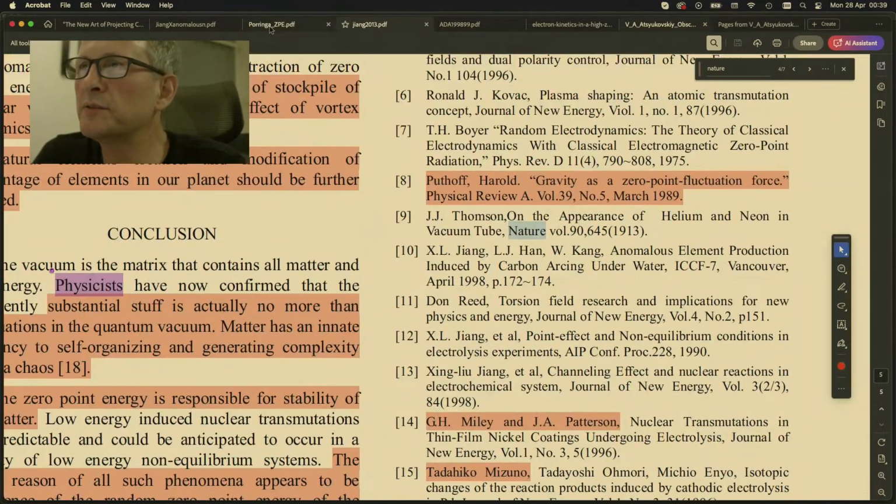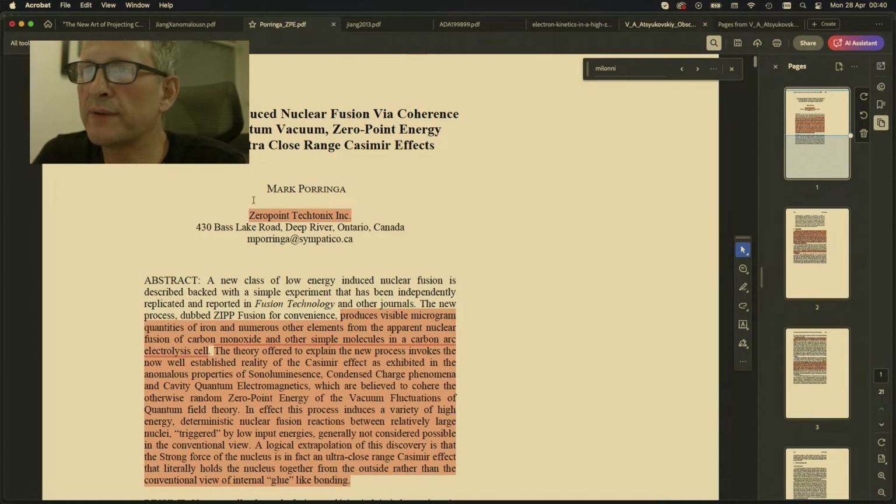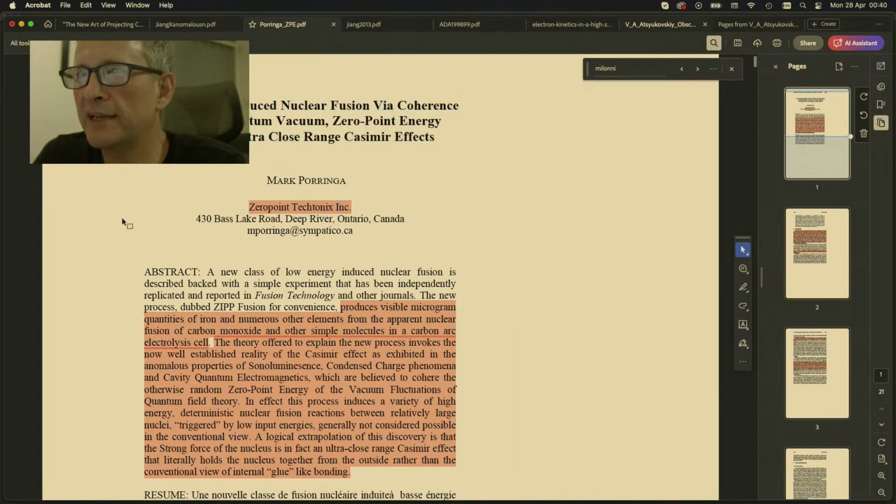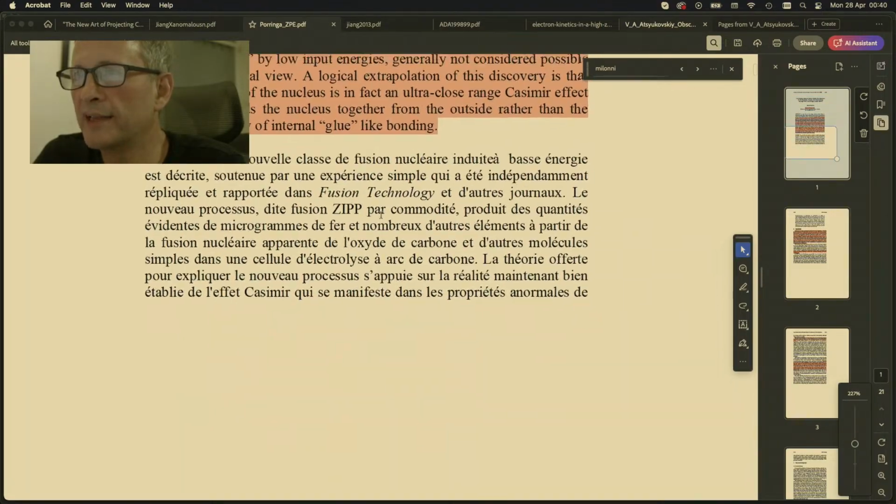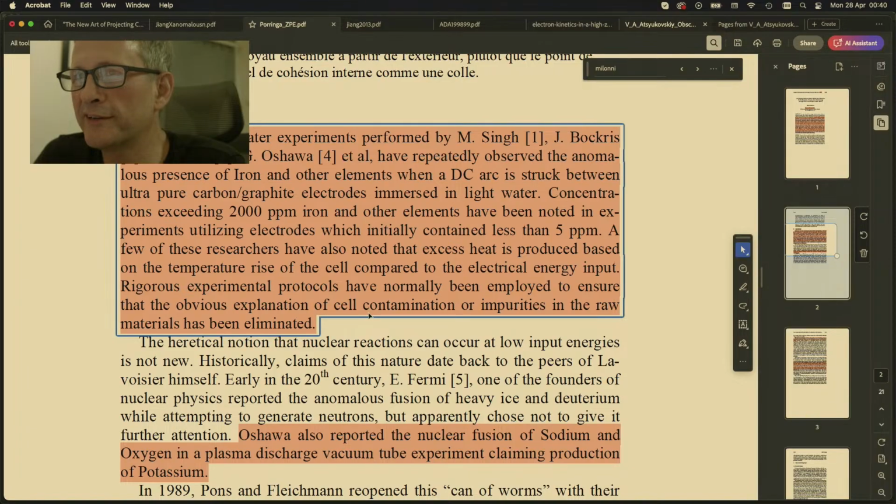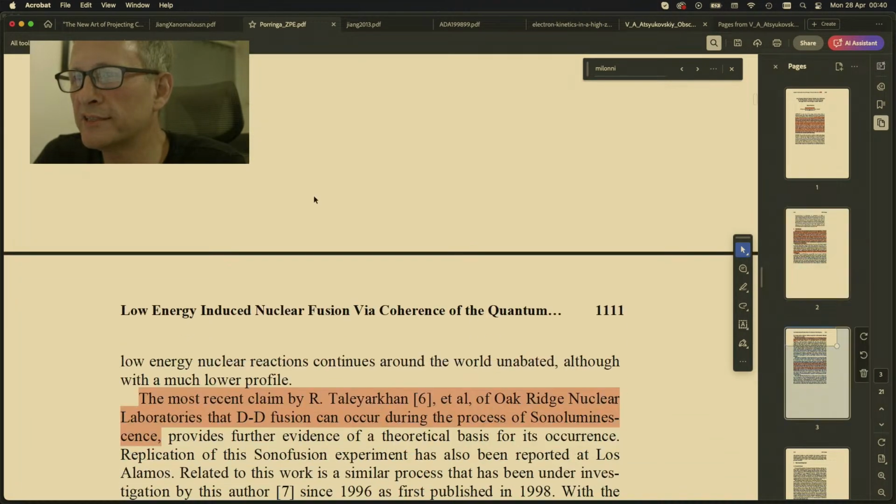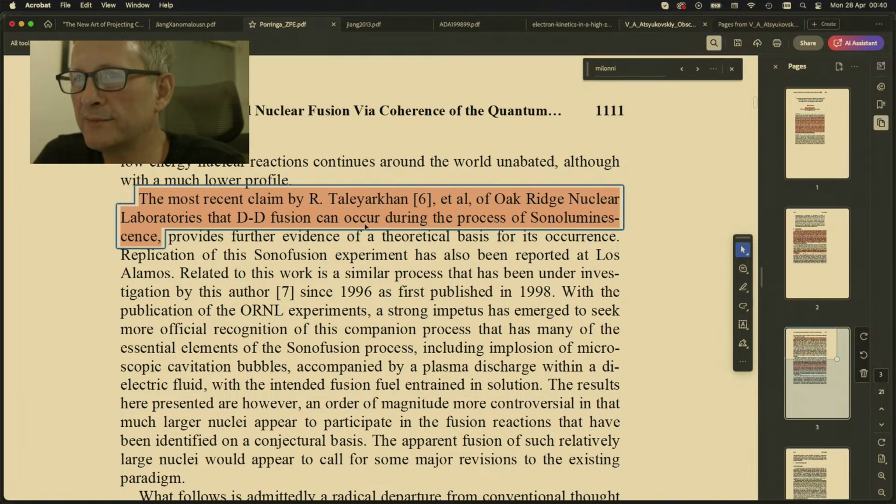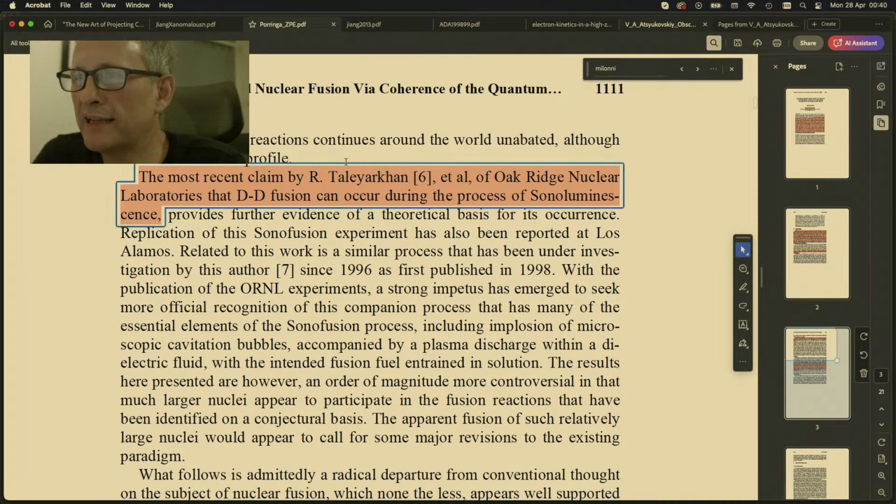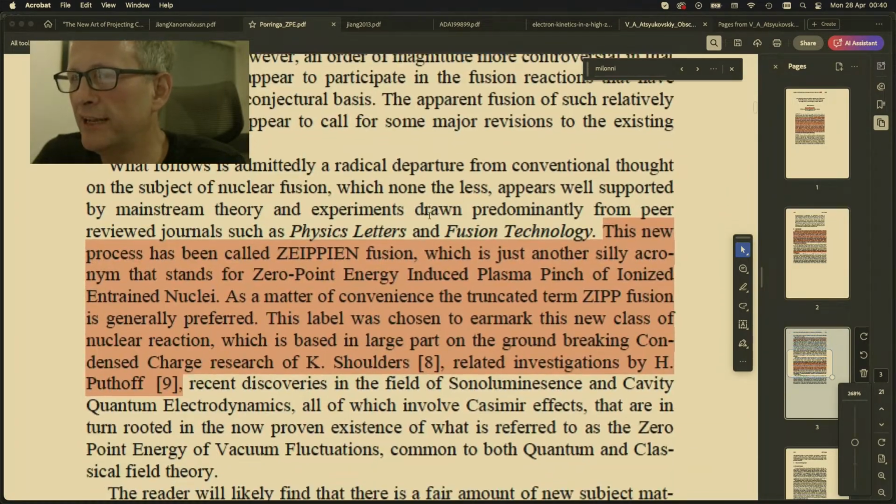He refers to, in various other works, this guy, Peringa, who talks about low energy induced nuclear fusion via coherence of the quantum vacuum, zero-point energy in ultra-close range Casimir effects. And he has this thing which he calls zip fusion, which I think is quite a nice name. He also refers to George Osawa, one of our friendly guys, ball lightning, and cavitation, the last time before my paper with Binder and Huang, when cavitation was actually in a major paper.